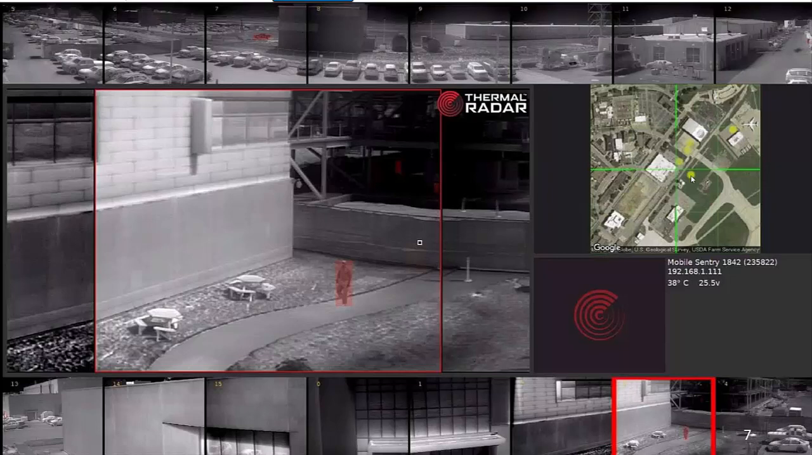We're not technically a true radar where we're sending out radio waves that bounce off a moving target and come back and give us that reference. We're actually a passive system that's looking for the heat of an object that's moving and then calculating the distance to that using some algorithms that we developed. Okay, so this is the camera feed from a thermal radar. This is what would flow into your video management system. It's a very unique layout to show you the full 360 degrees in thermal in one image.